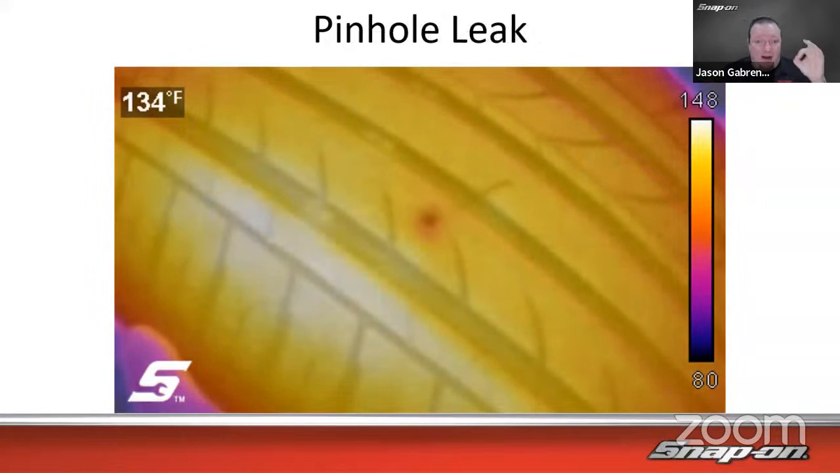And then this is one of my all-time favorites. Where is the leak in the tire? Sometimes you can't tell depending on how the tread is and whatnot. I can't tell, well, where is the leak?